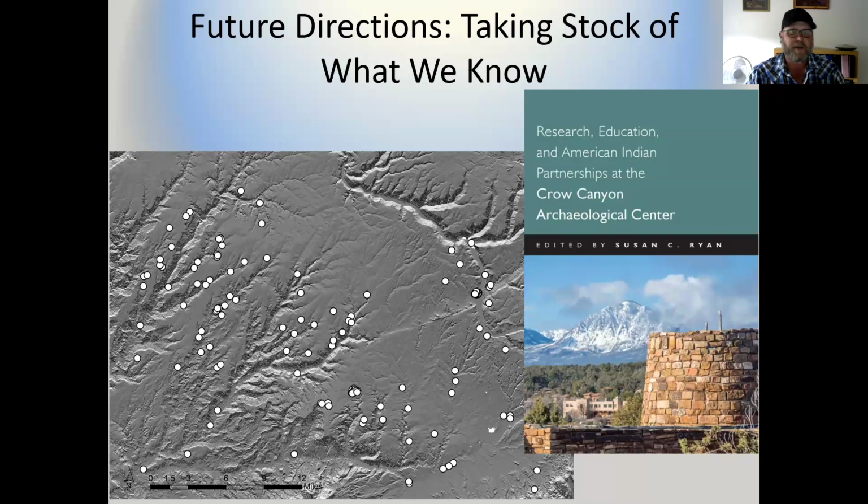So it's really important to understand these as best we can in terms of how many people lived there, the size of the sites, how they were interconnected, if they were interconnected, and to be as thorough as we can in understanding these population and civic ceremonial centers through time.